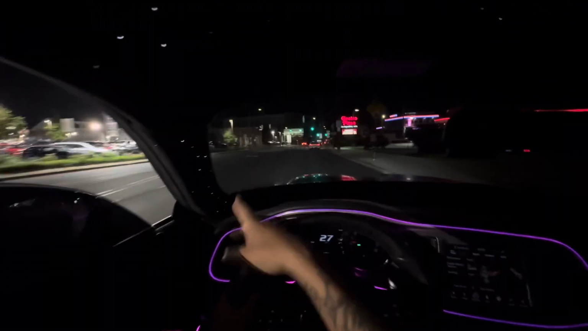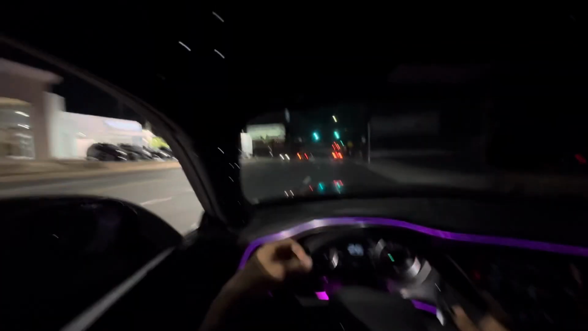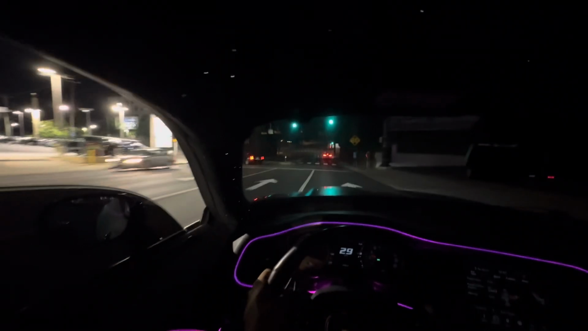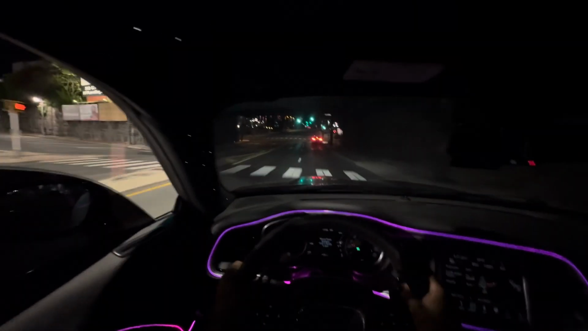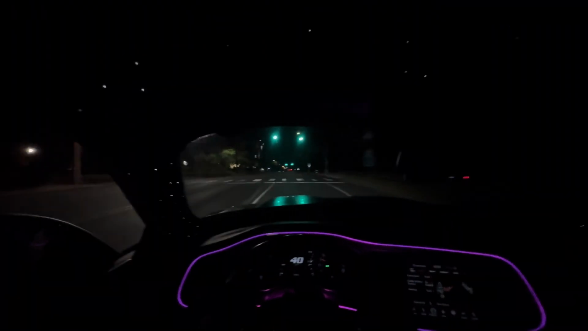By the way, how y'all liking my stars, man? How y'all think I did with the stars? Put the stars on the pillars. Got the ambient lighting in here. It's like this car wants to take off, bro.